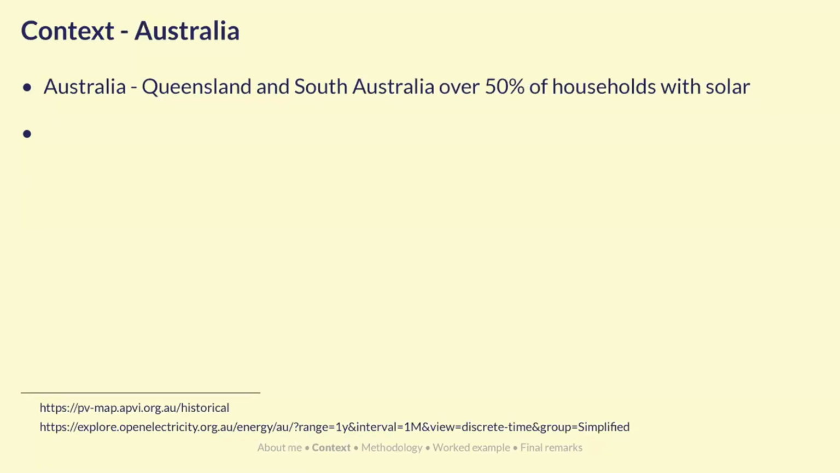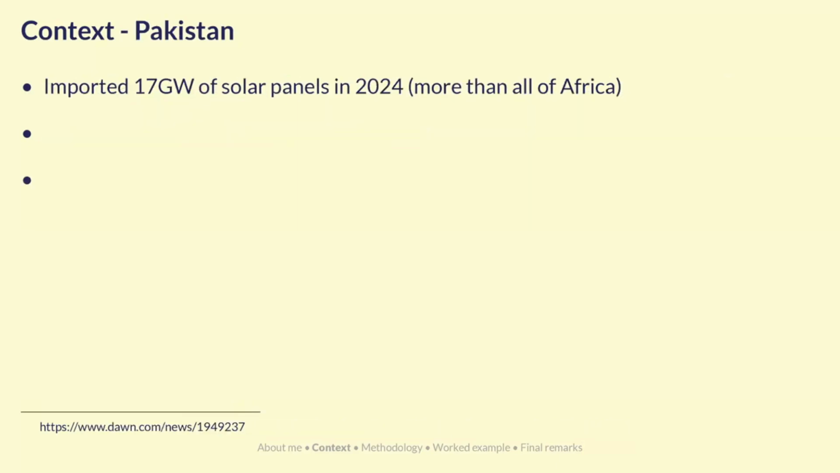I thought I'd talk about some context that I found interesting while doing research for this project. In Australia, a couple of states have over 50% of households with solar energy, and 21% of energy production in the past year has been through solar. Pakistan has been in the news quite recently as they started importing huge amounts of solar panels in 2024, more than all of Africa.